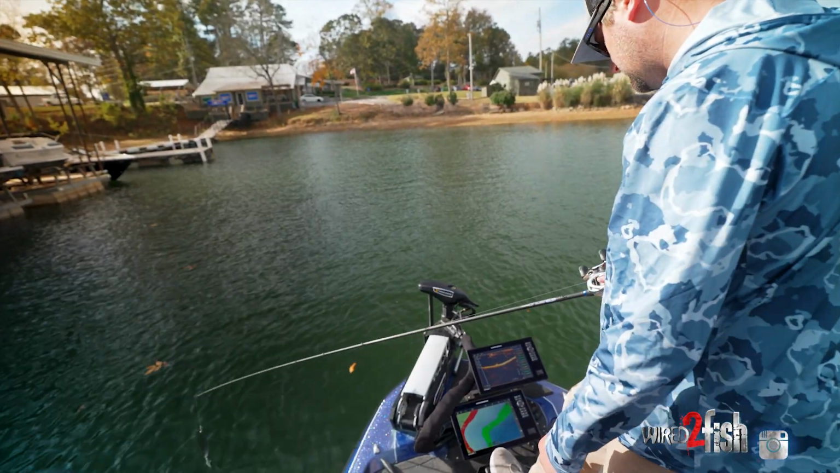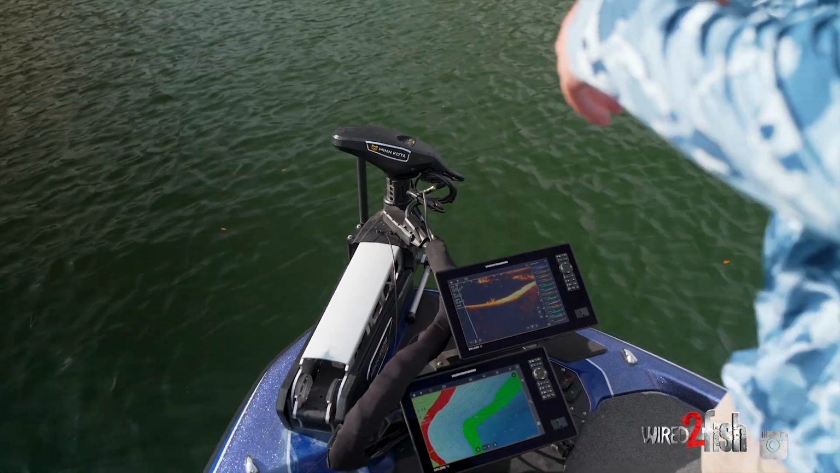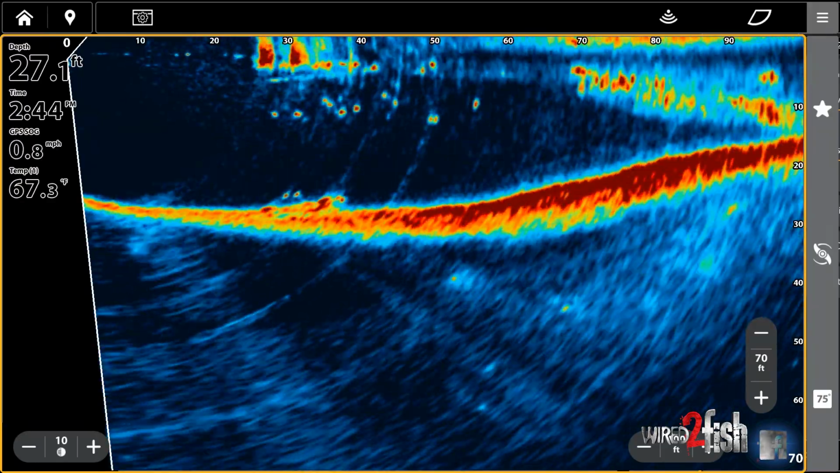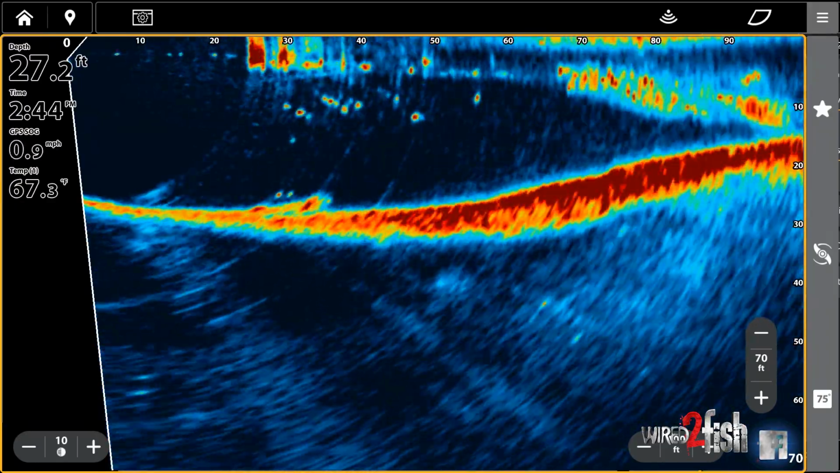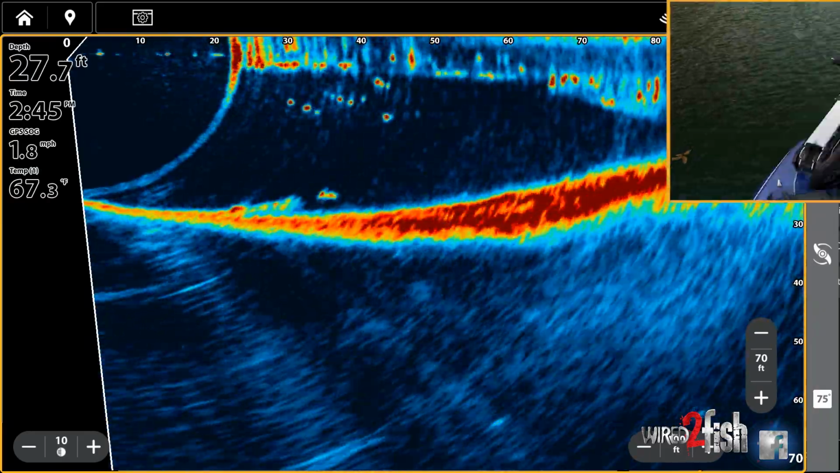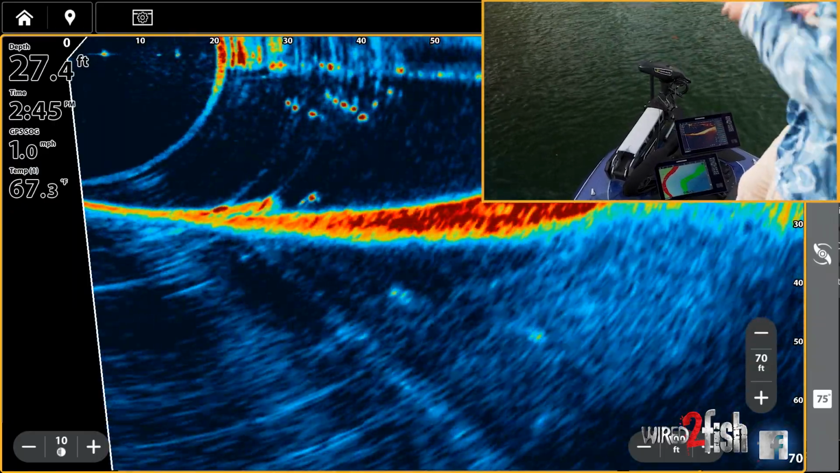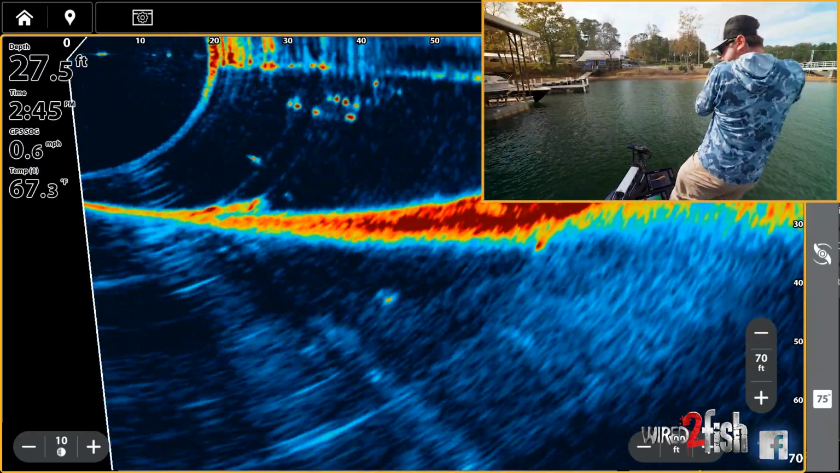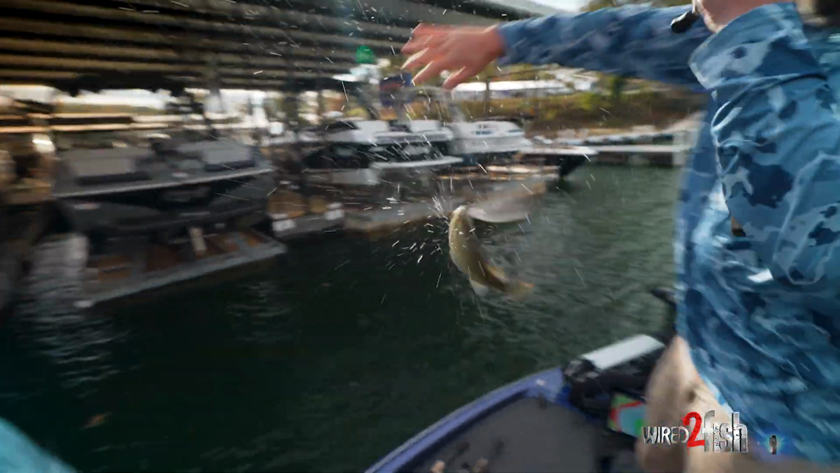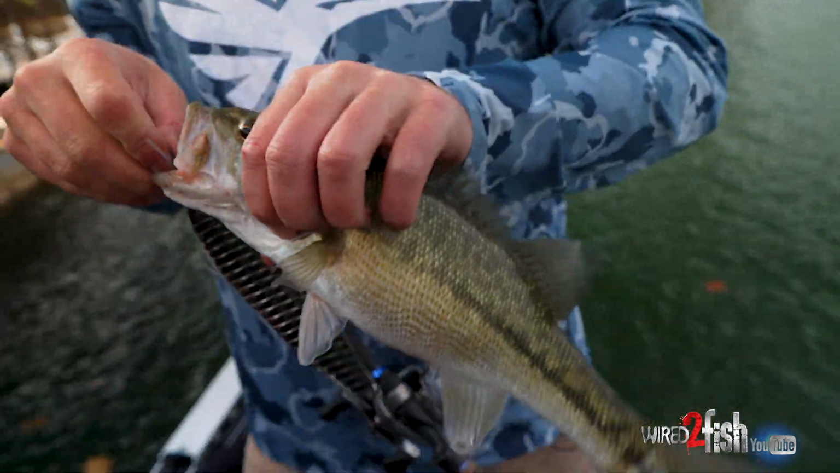And I see one on that cinder block that they have the dock tied to, and I'm sending this spoon down. I'm looking at it on Mega Live 2. And let's see these fish react. Come on, fish. There they go. Come on. There it is. Oh. That spoon's about as big as he is, isn't it?